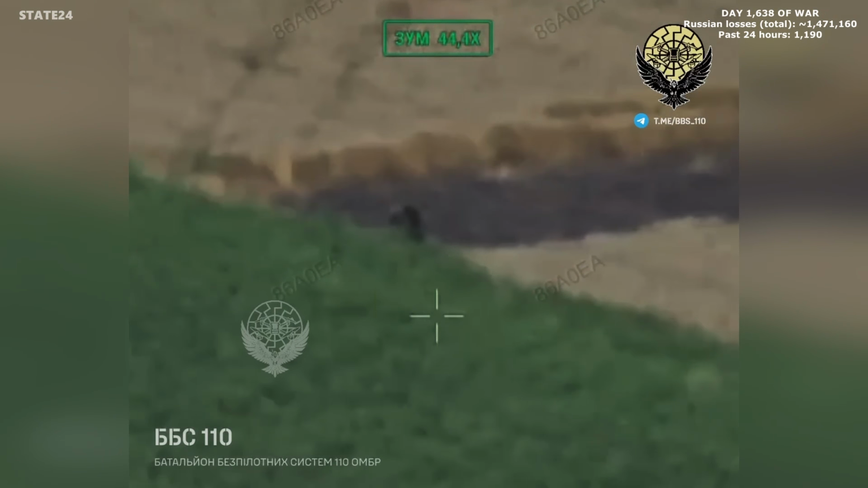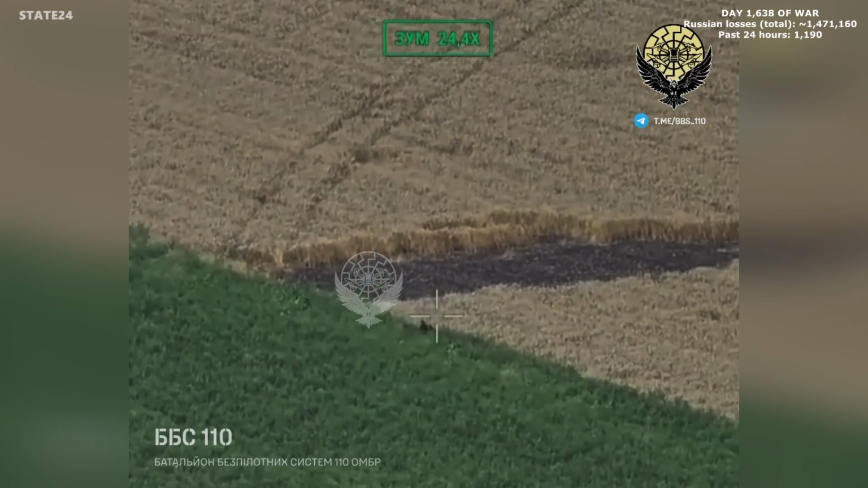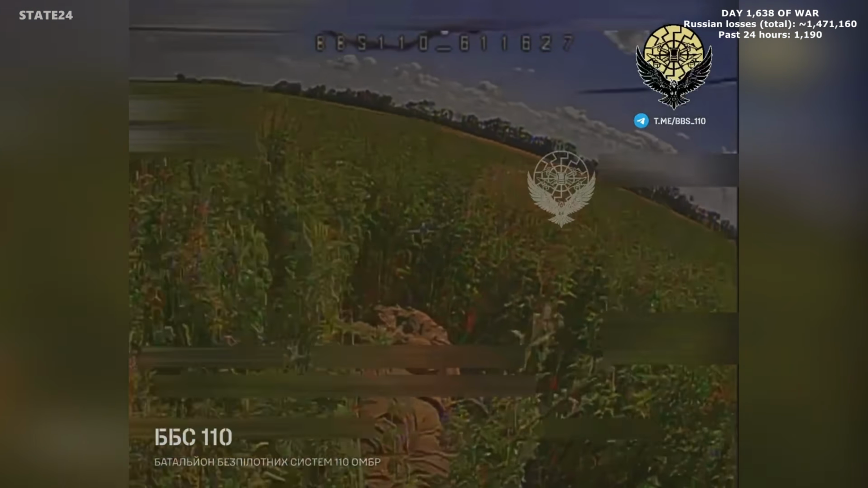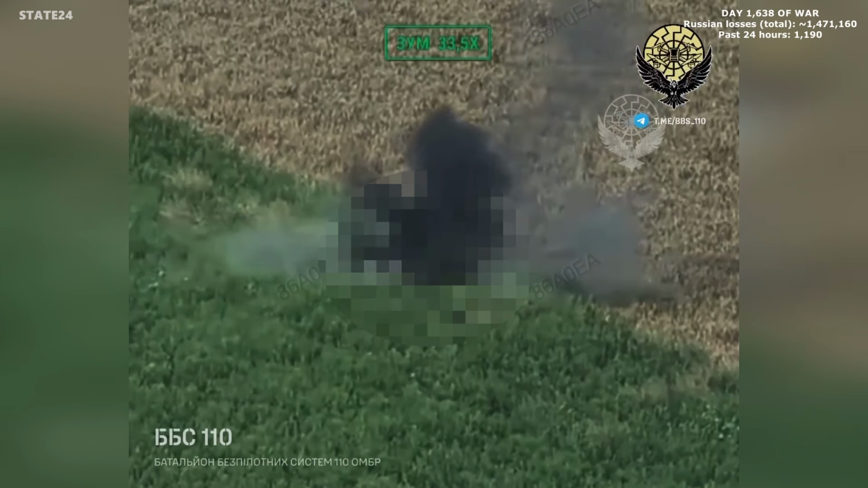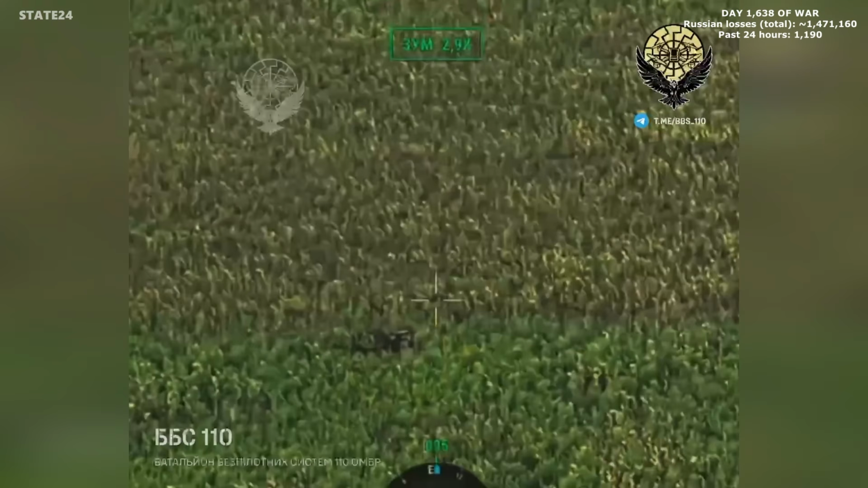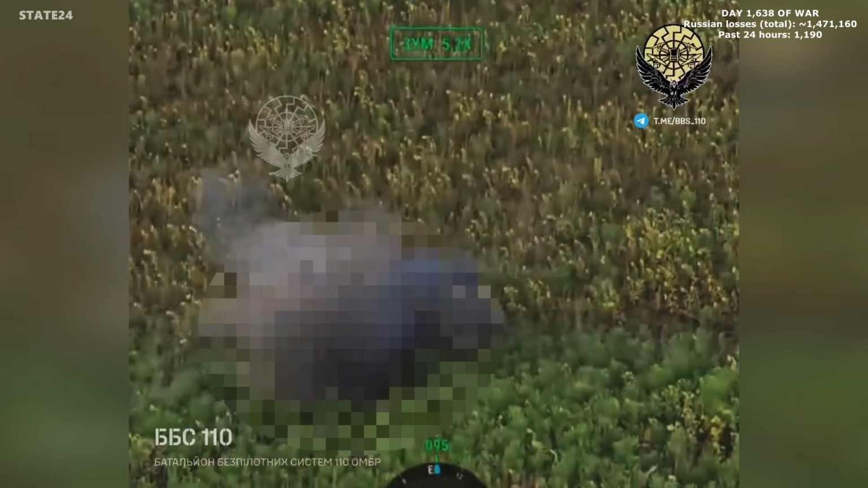2 Russian soldiers moving a few meters apart. Both drop flat in the middle of an open field the moment they spot the drones. Lying still on flat ground with nowhere to hide on either side. One drone reaches the first. Minutes later, the second finds the other. The instinct to stop moving costs both of them.